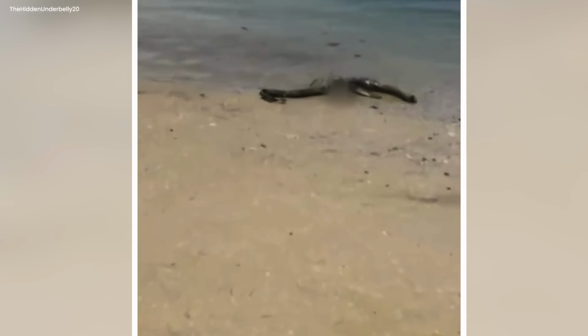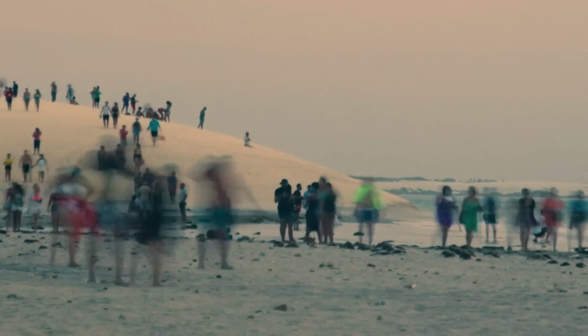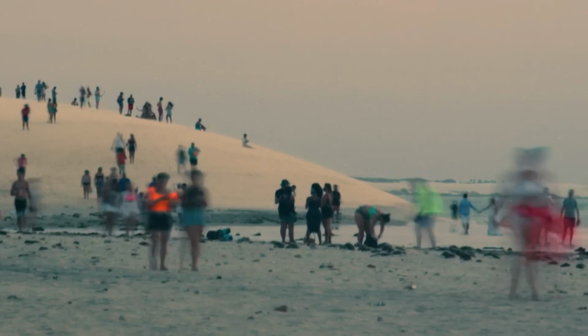Was it a fish or a wolf? Nobody knew, but it had met a sad end, making the air feel a bit sad. The beach, where people used to laugh and play, now had a secret. The creature's eyes, once full of ocean curiosity, just stared at the sky, not seeing anything.